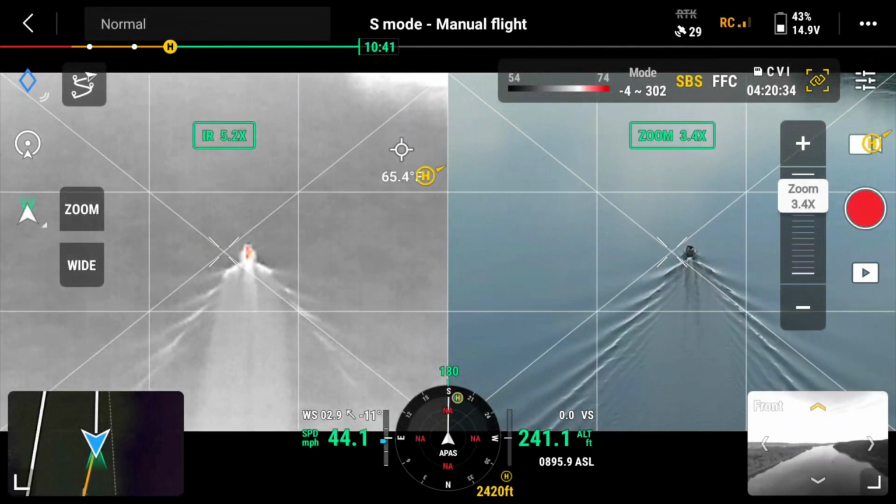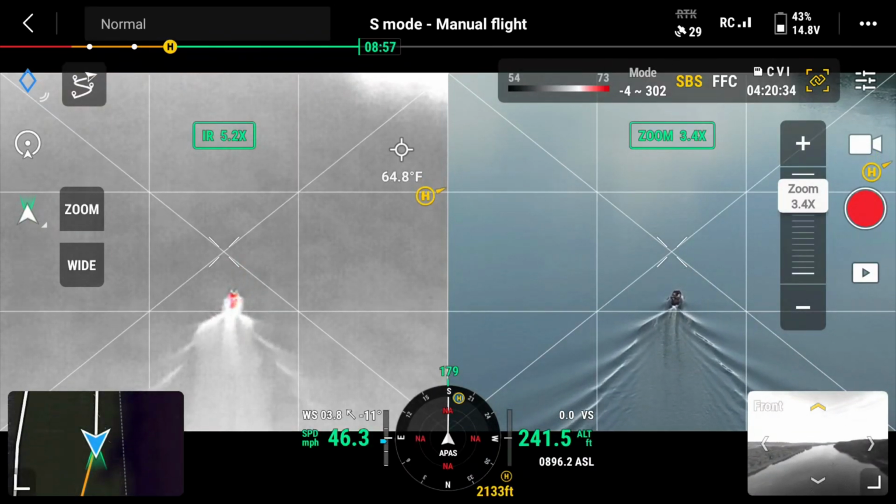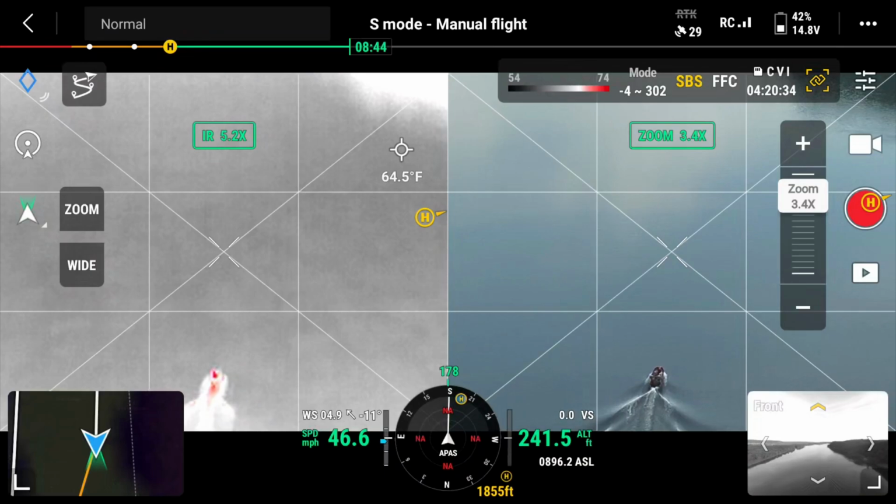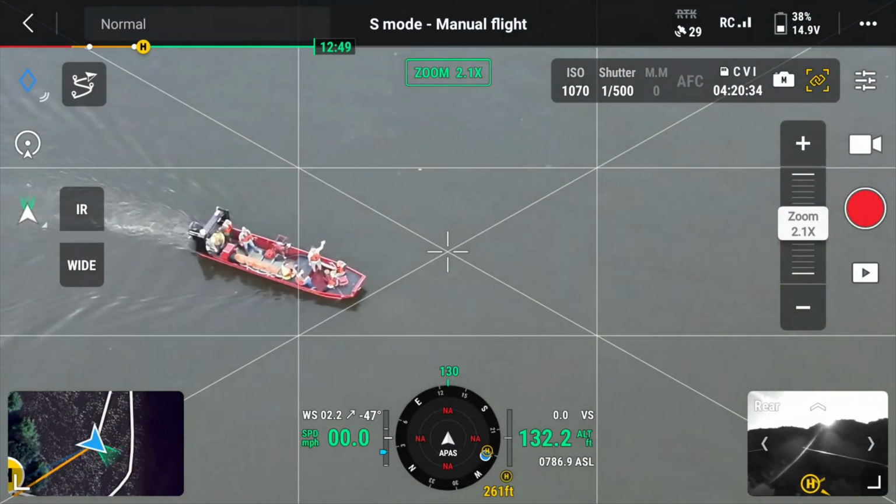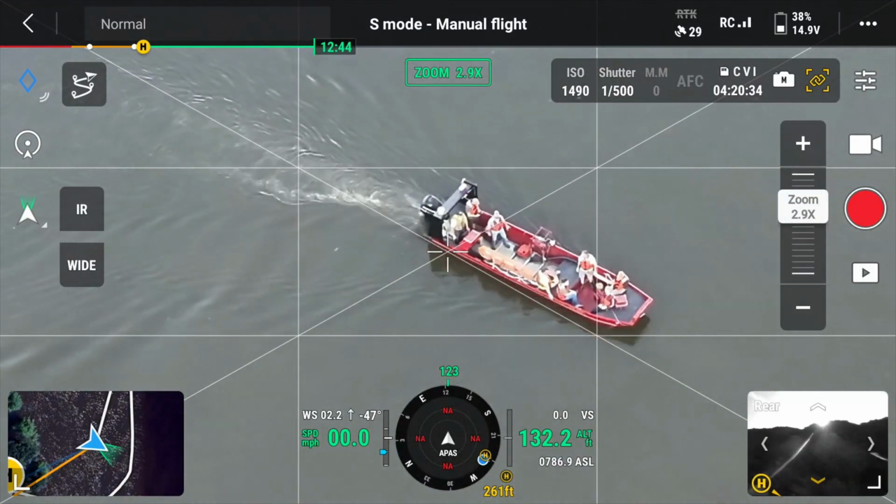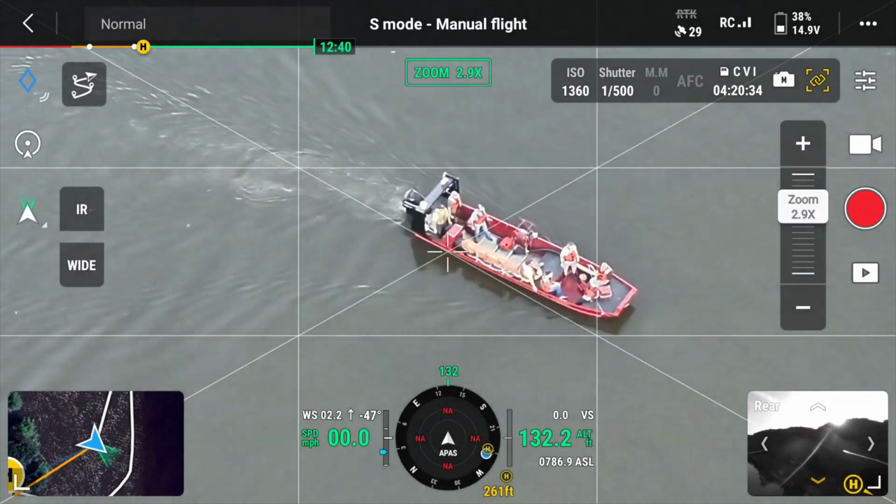So right now I'm going about 43, 44 mile an hour. The new drone will run about 60 mile an hour. And I get about 50 minutes flight time. I got 8 minutes flight time left. So there we go. See if I can do a circle around them. It's difficult to do while they're moving.